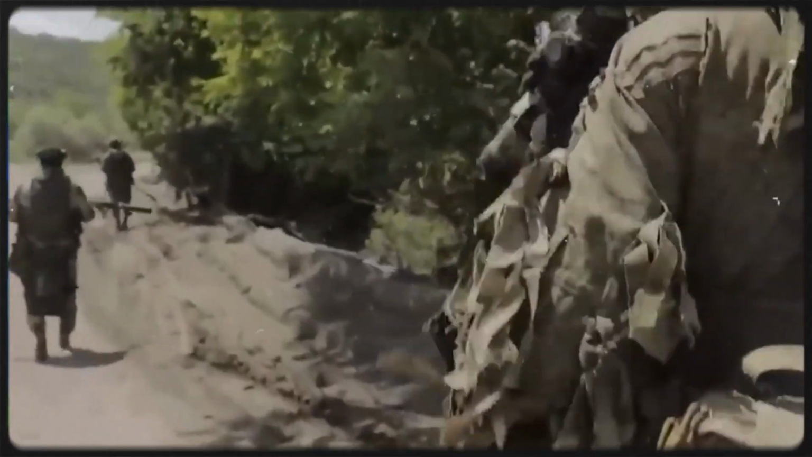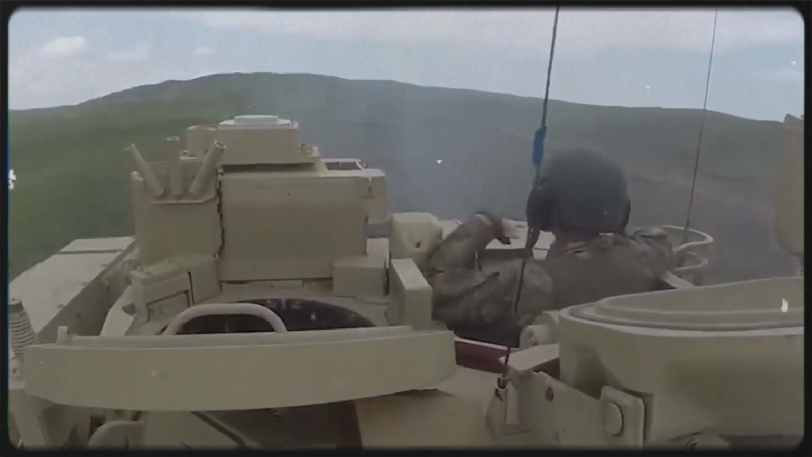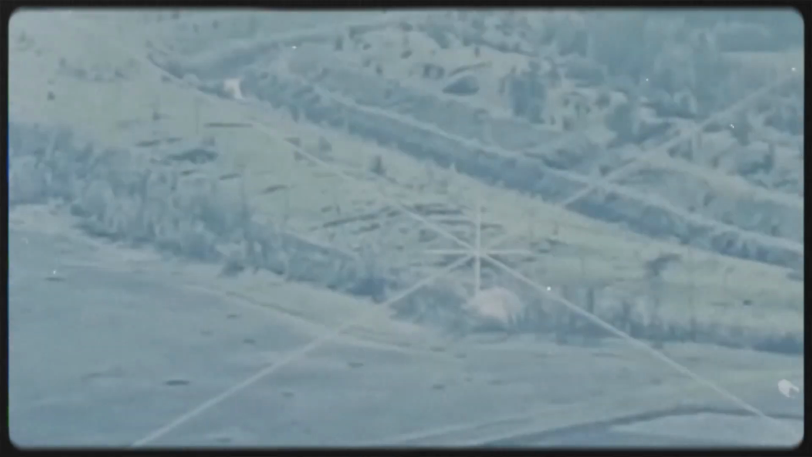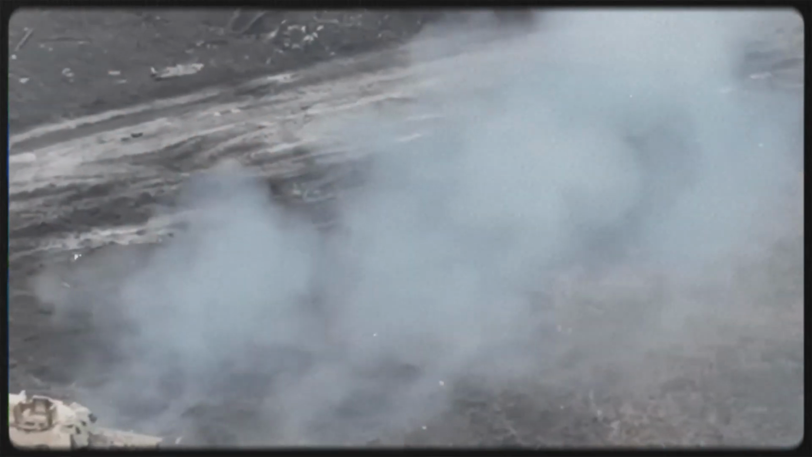It is an emergency adaptation to a war where large vehicles may be spotted long before they reach combat. A tank or armored personnel carrier provides firepower and protection, but it also produces noise, heat, dust, and a clear outline on the screen of a reconnaissance UAV. Once that vehicle is marked, FPV teams can wait for a useful angle, hit the lead machine, block the path, and push the rest of the column into disorder.